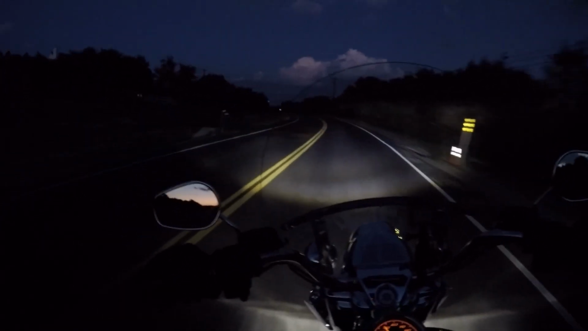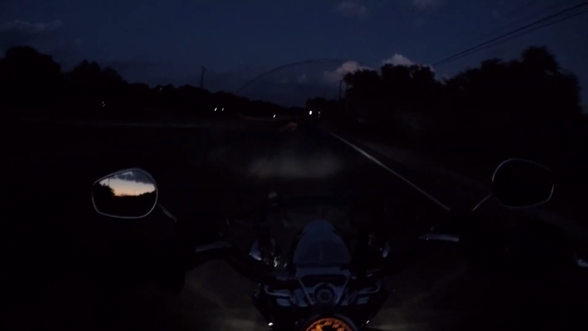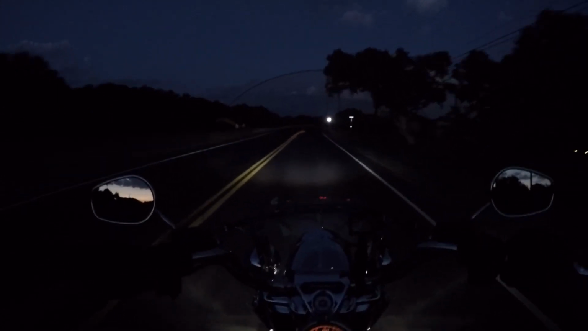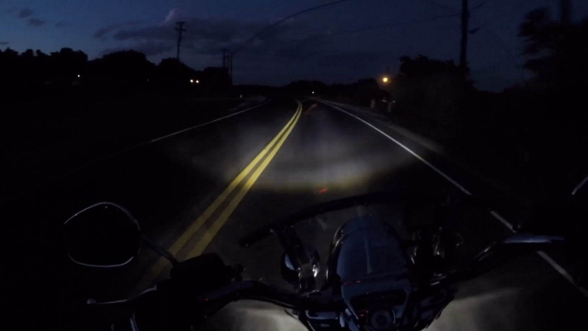These things definitely illuminate a lot better at night, that's for sure. The high beams are freaking hilarious though. I'll have to get those fixed. Passing lights aren't too bad.